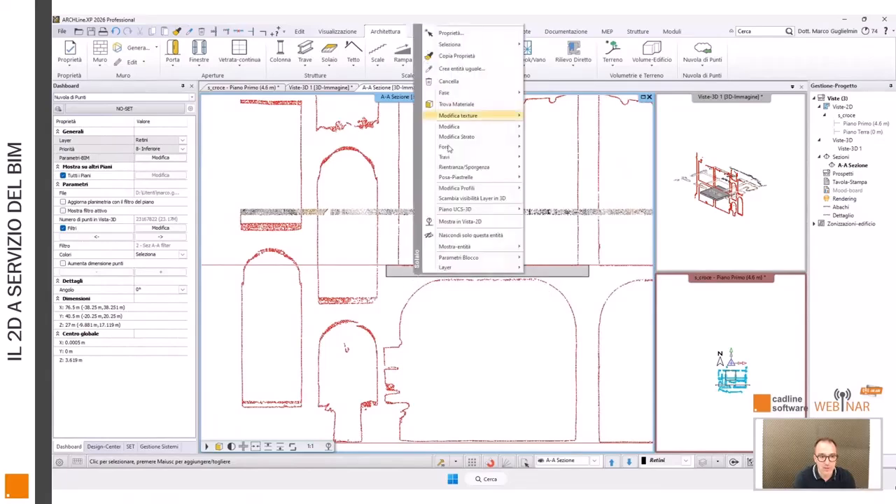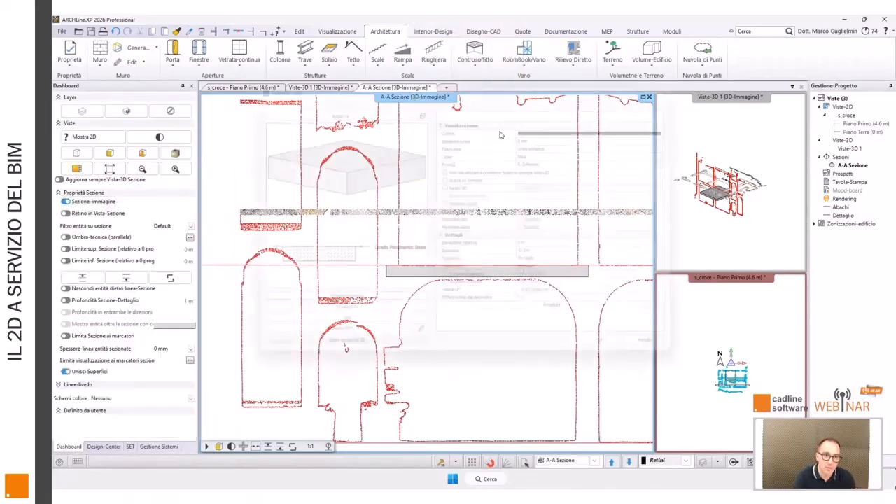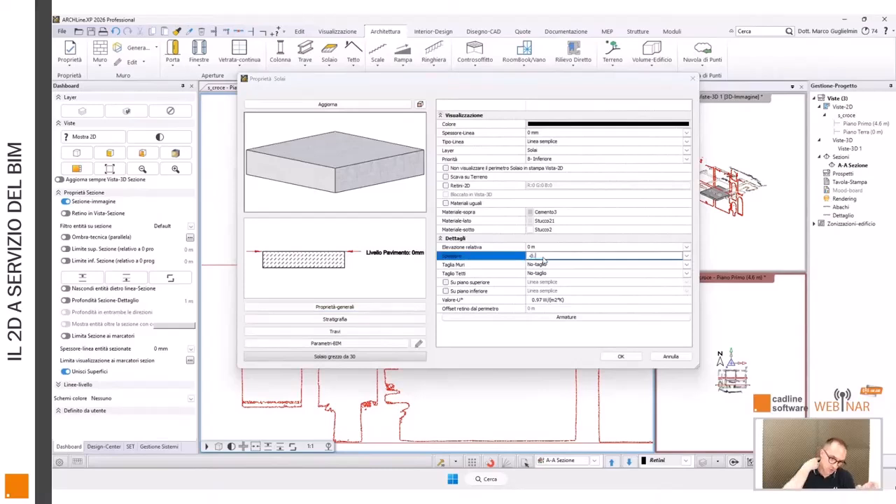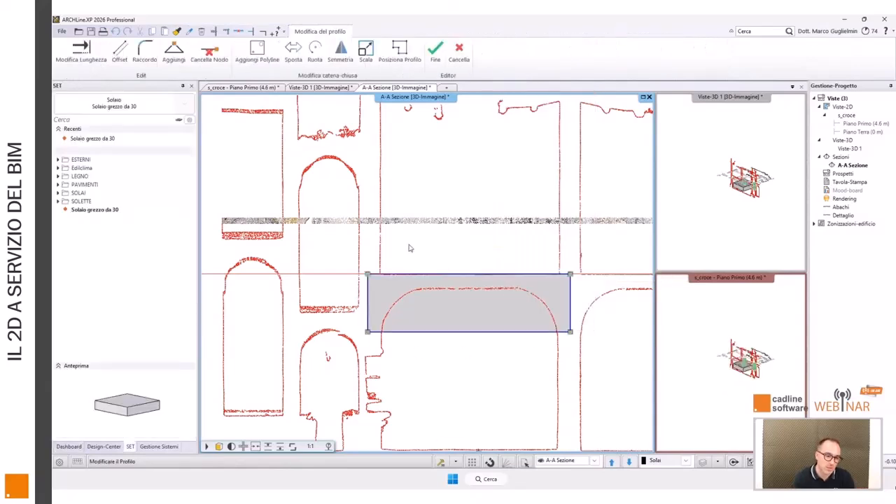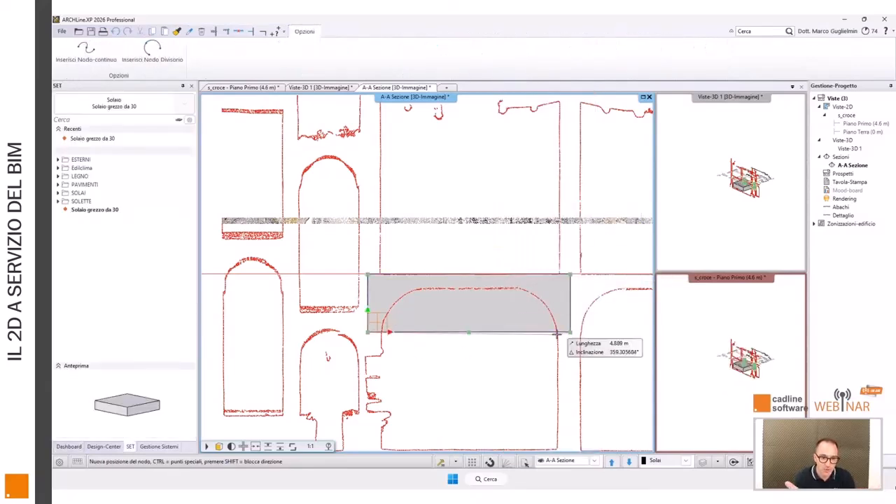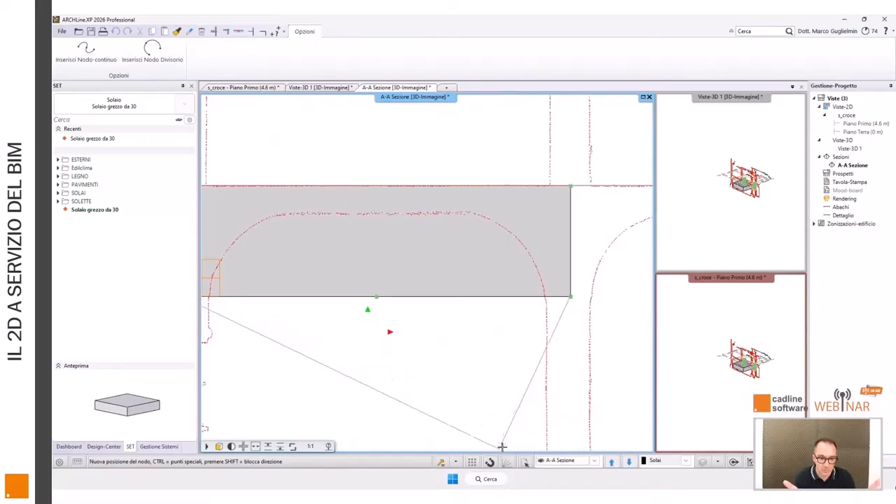I draw the slab, then modify it. I assign a thickness, say 1.5 meters, to cover the whole geometry, and then modify the profile, using those editing functionalities for which ARCHLine.XP is quite well known, directly over the cloud. We'll turn snap-on in this case because someone always likes seeing it, so I draw pick points.